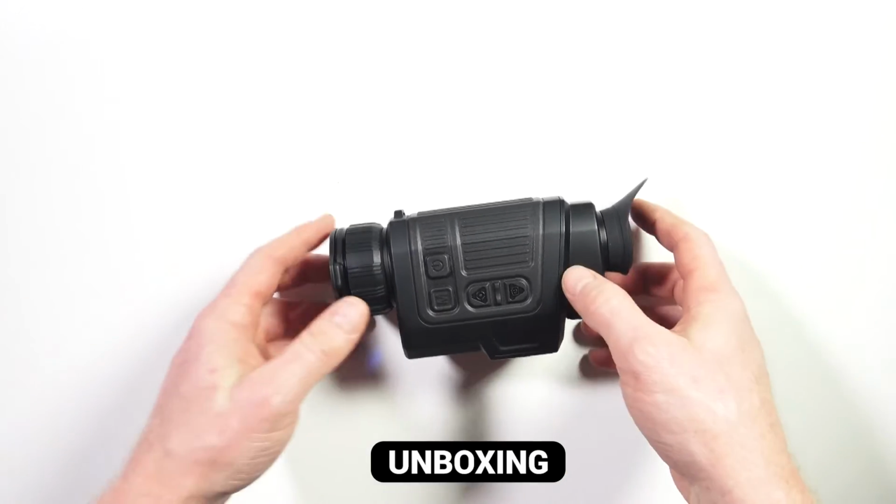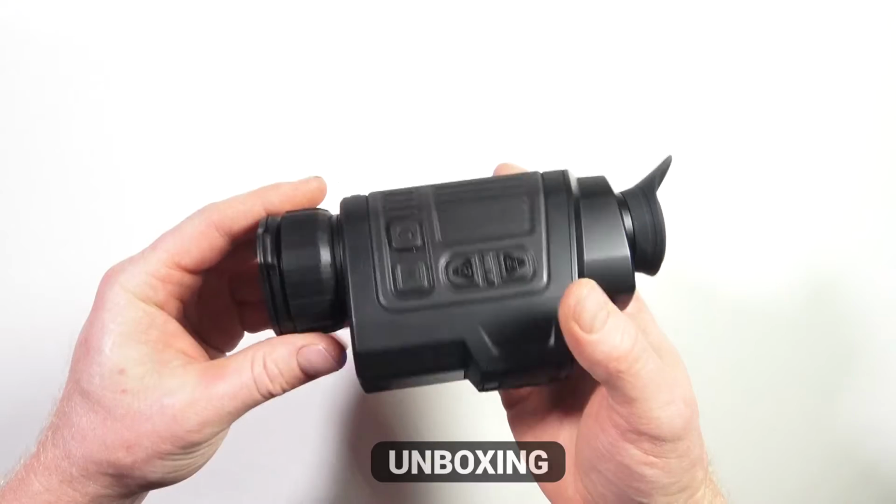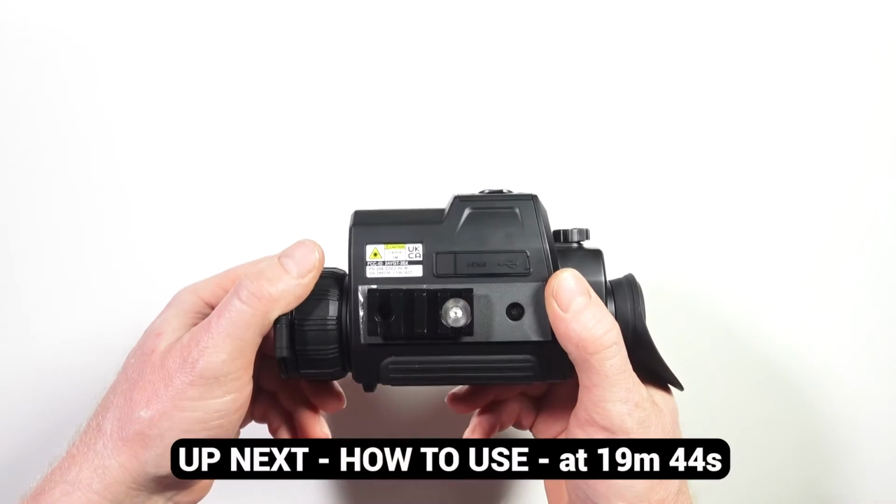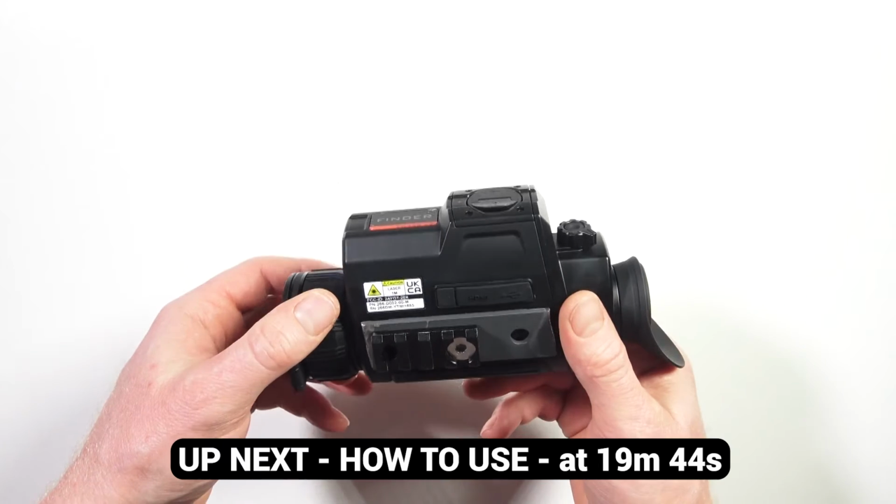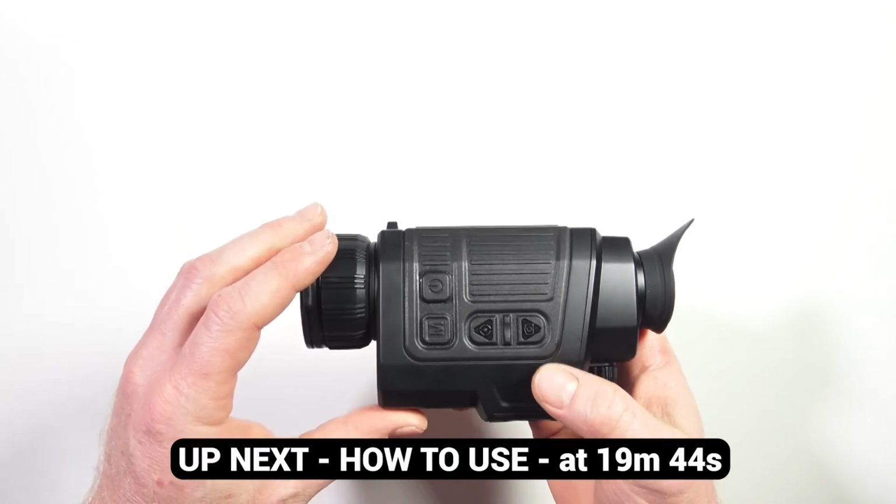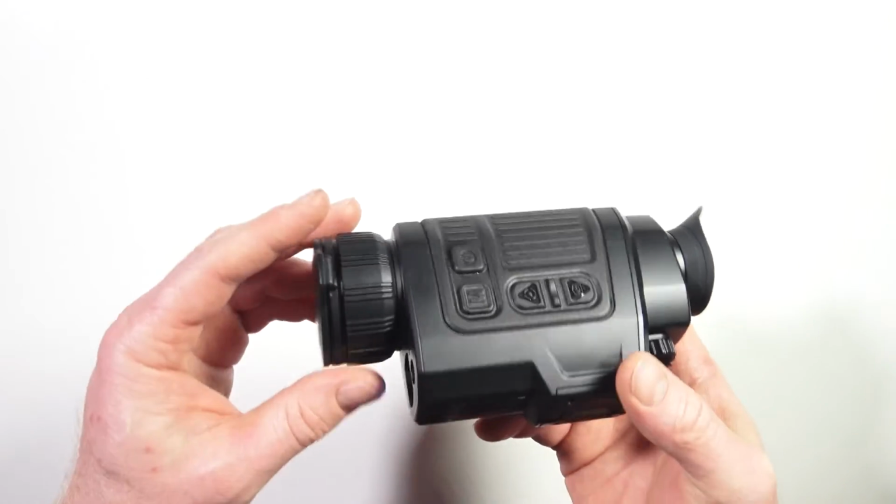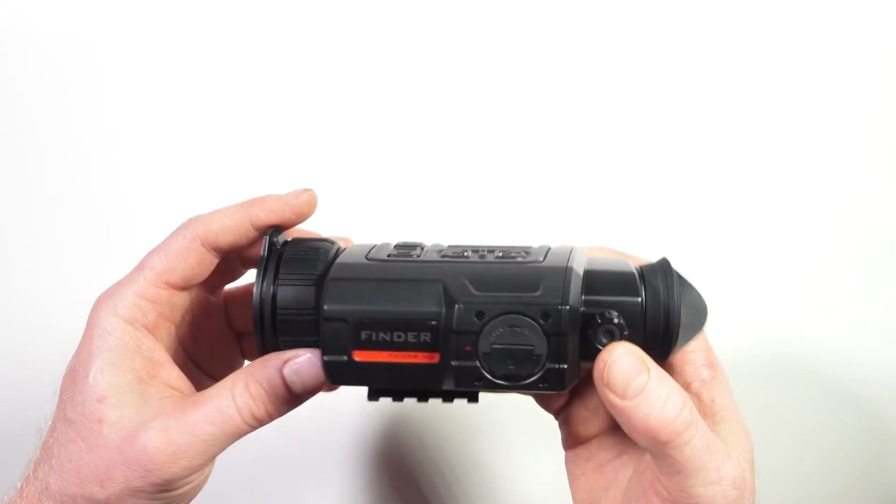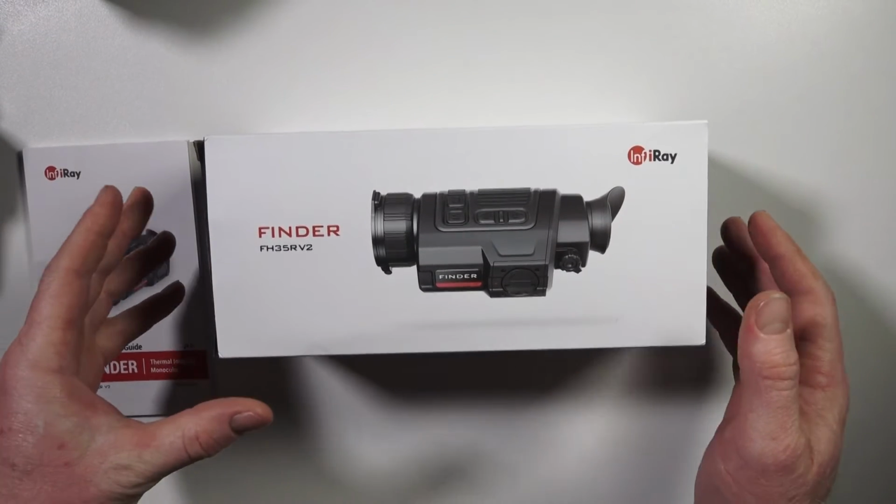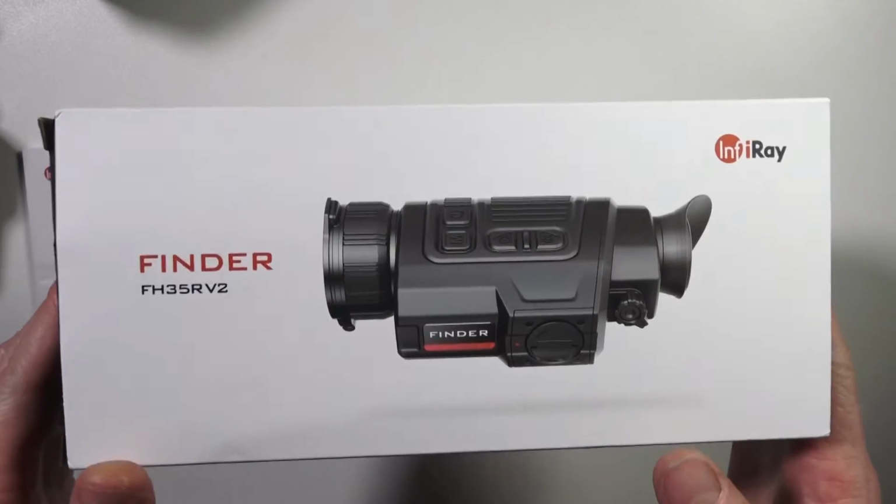Alright, so we have the FH35R version 2 here, virtually identical to the previous model, the V1. The only real difference is what's inside, so the sensor itself and potentially processing and stuff like that. But otherwise the unit is identical, same batteries, same design, same layout. Alright, so let's take a look at what you get in the box with the new Finder FH35R V2.